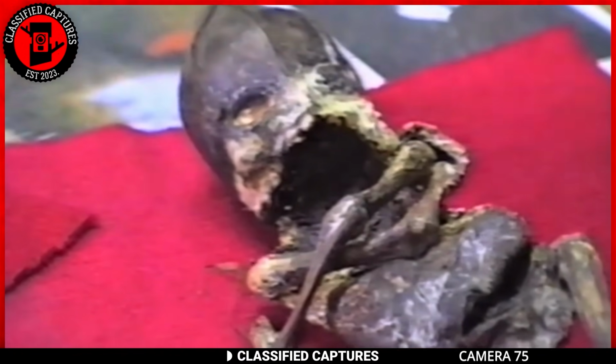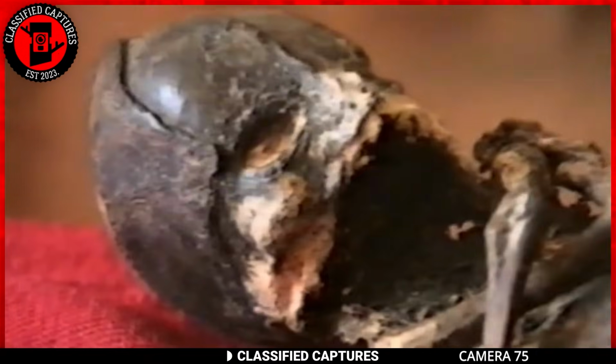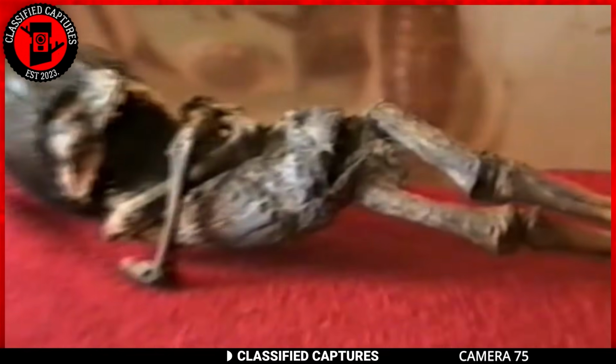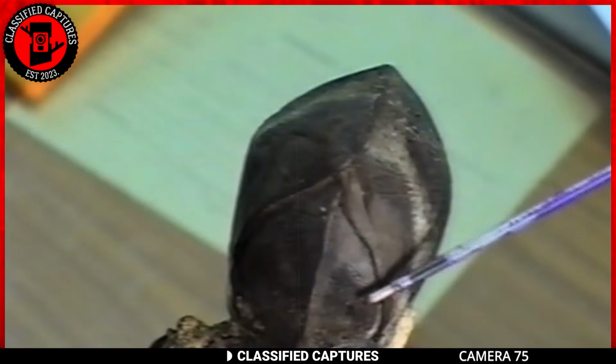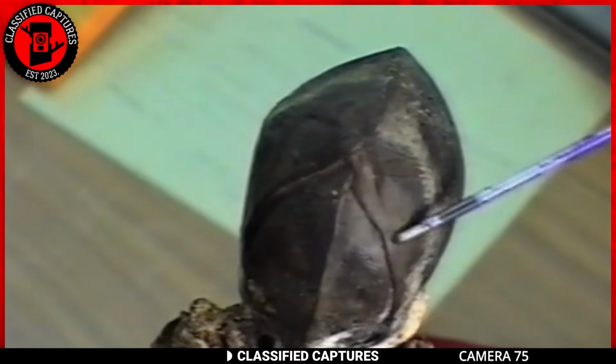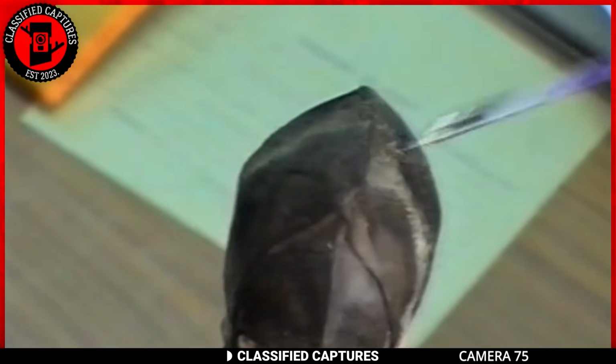Just in case you're wondering, the Alyoshenka, also known as the Kishtim dwarf, refers to the mysterious remains of a small humanoid creature reportedly discovered in the village of Kyolinovoy near Kishtim in Russia in 1996. The discovery gained attention due to its unusual appearance and the speculation surrounding its origin.